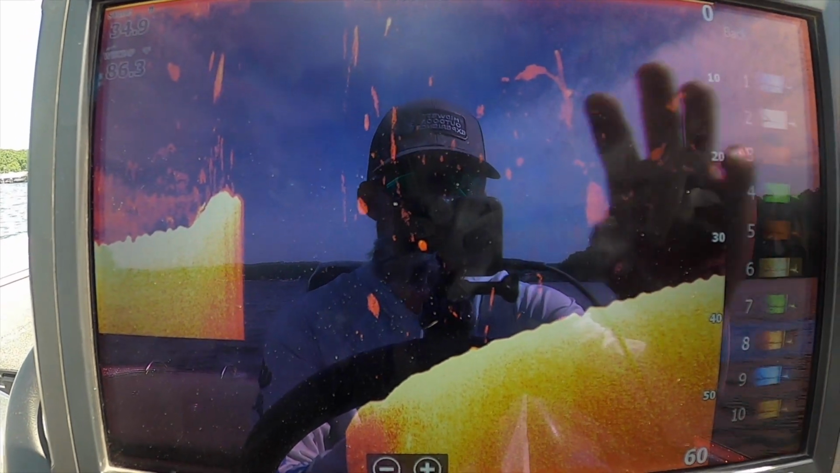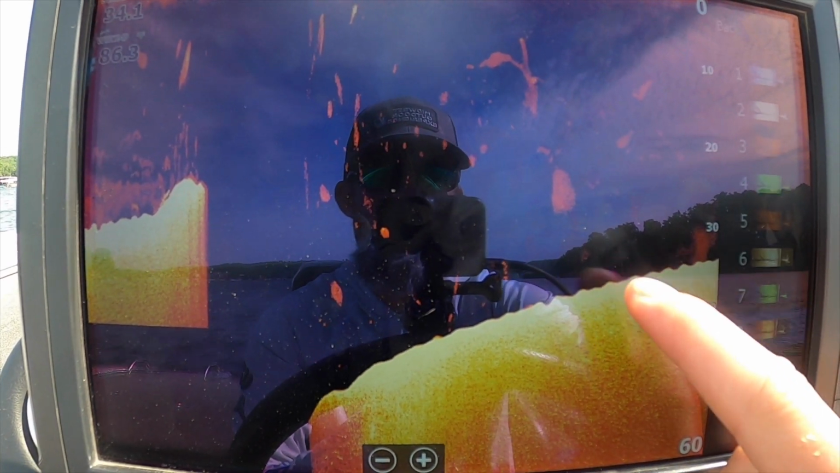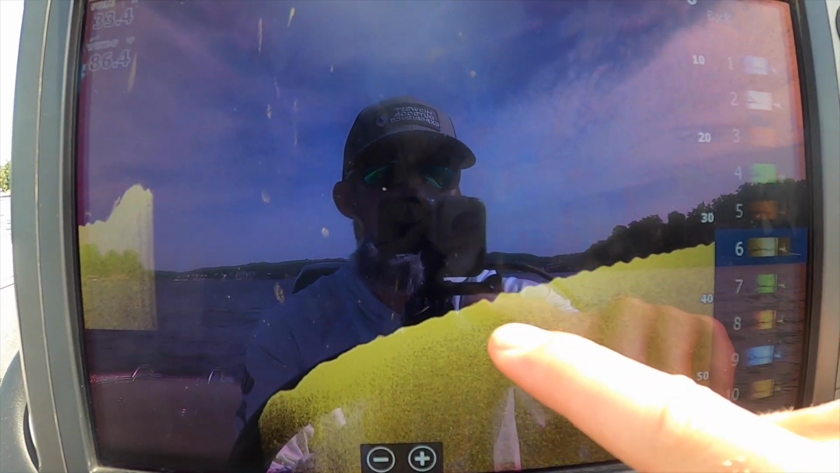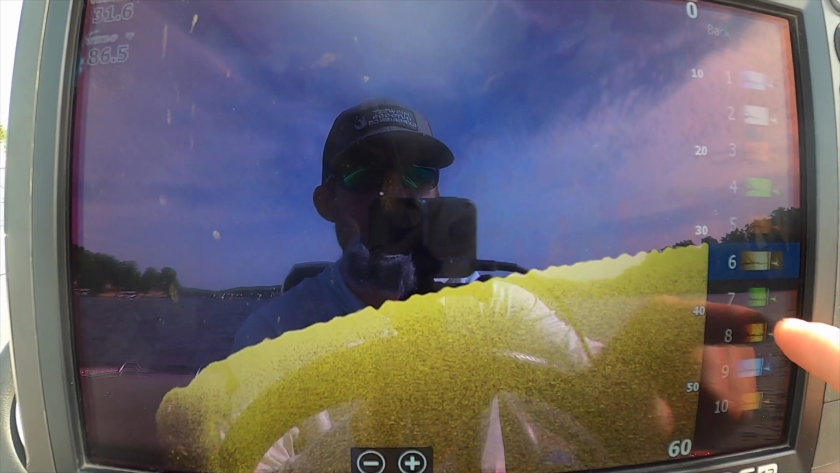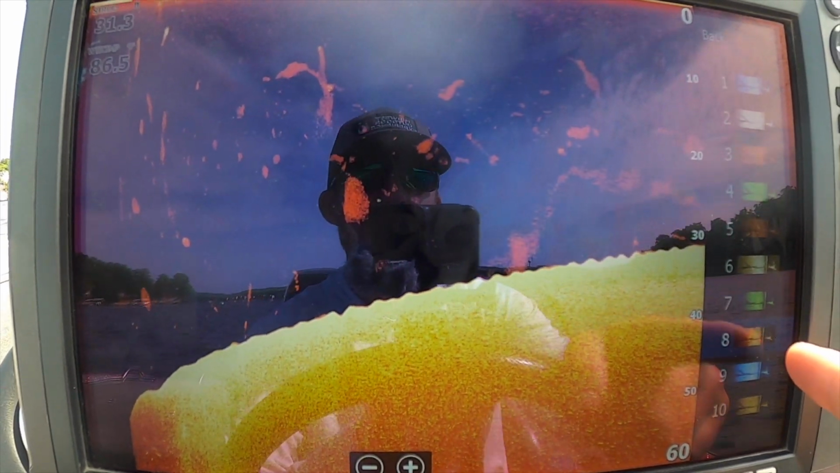So this is a really bright palette. You can see how hard the bottom is. It shows up, it really returns back. You can see all the shad on here, it's just balls of shad. But if you go to a different palette like this one, see how much more faint all that is? You have to turn your sensitivity up a lot more to see on that particular palette, whereas this one, if you're looking for things in the water column, is really hard to beat on the Lowrance.